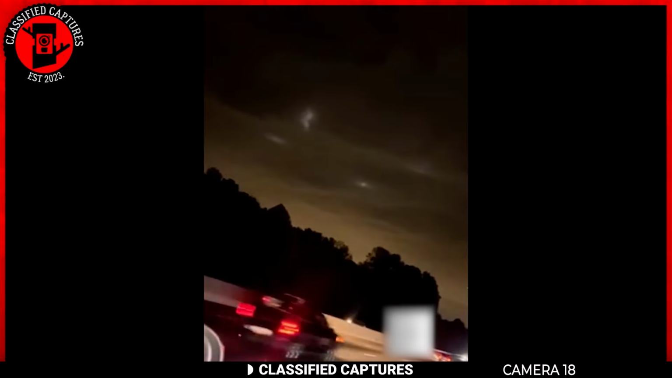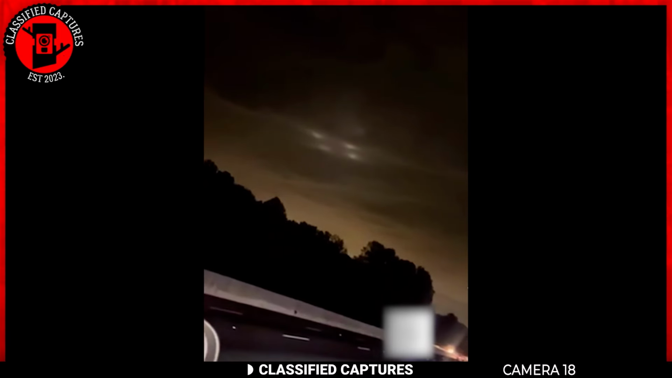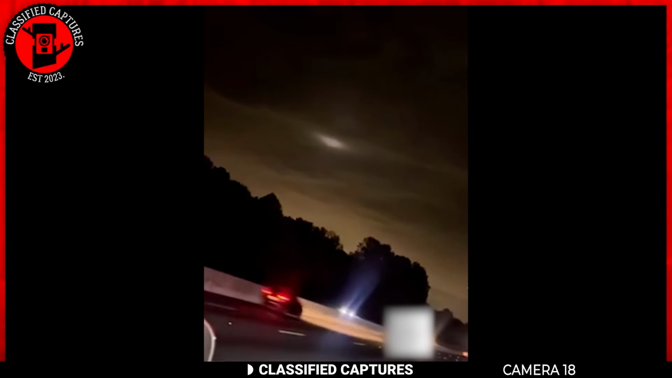A woman driving on a South Carolina highway caught some strange lights moving in the clouds above. Oddly enough, another person recorded the same lights at LaGrange, Georgia, showing these mysterious orbs dancing through the sky. Many believe it could be a UFO, while others have a different theory.